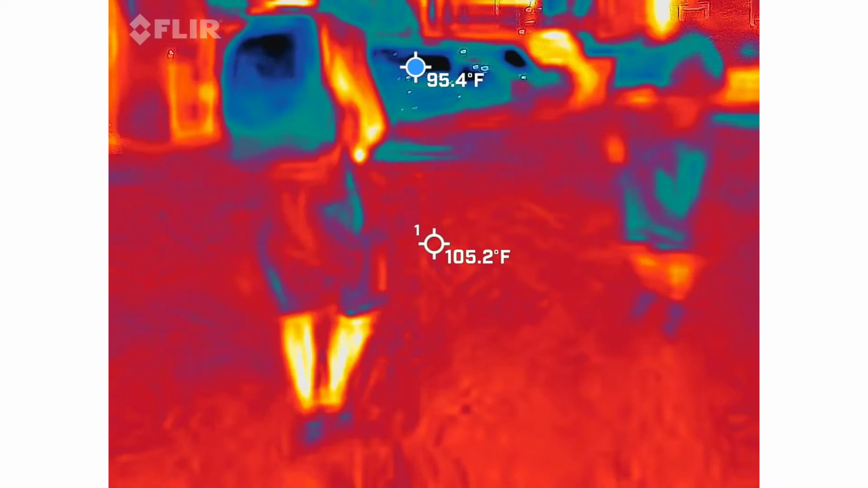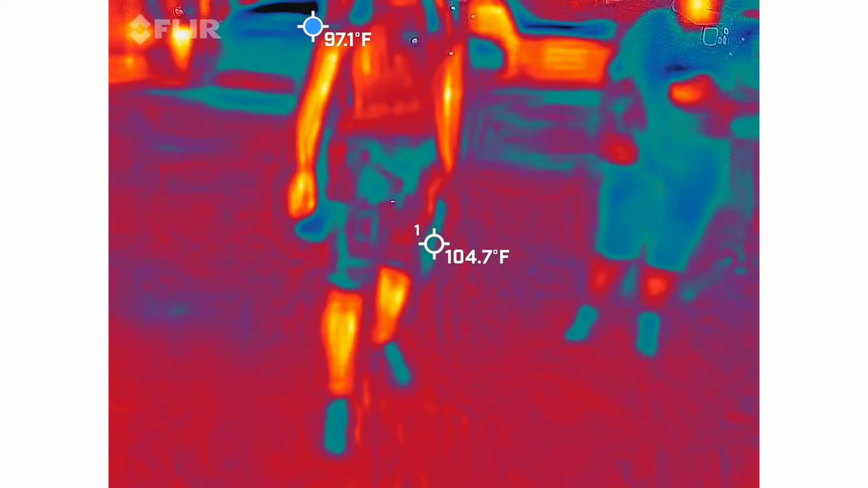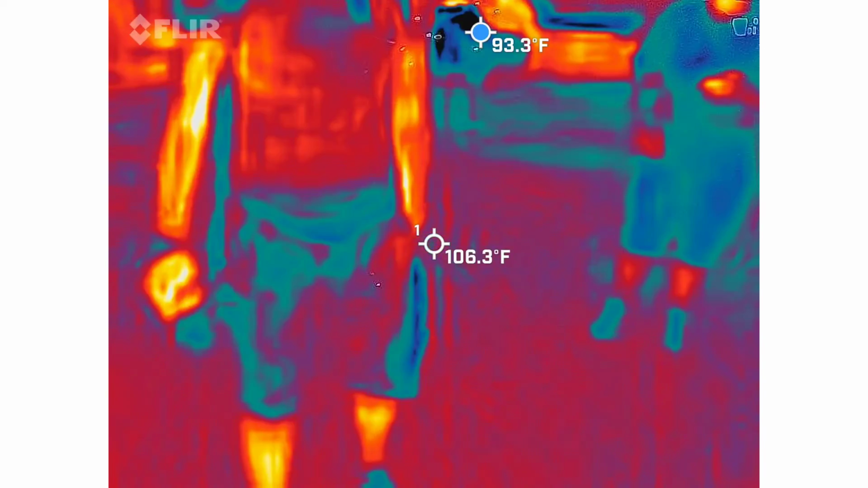Can I reset it? Those wires, pull them apart more if you need to. Pretty good. There you go, that way you guys don't butt heads.